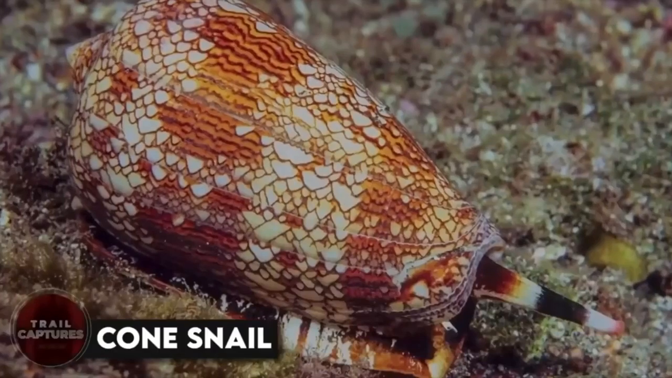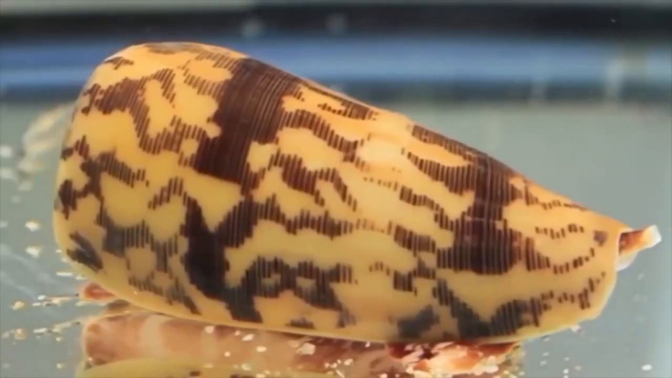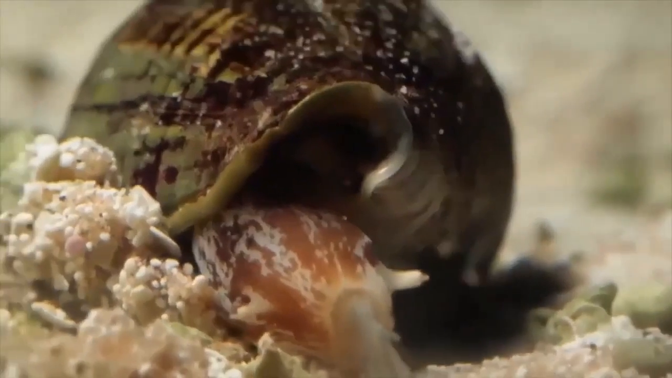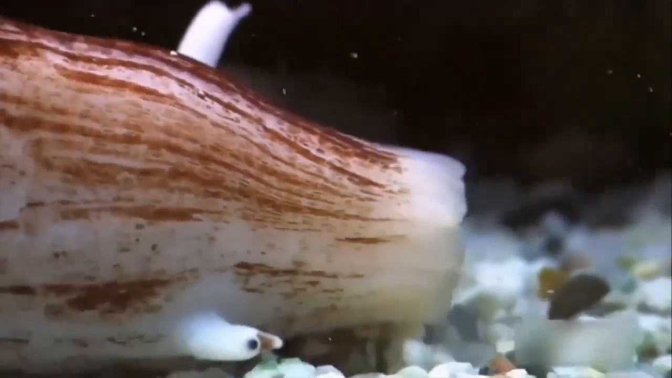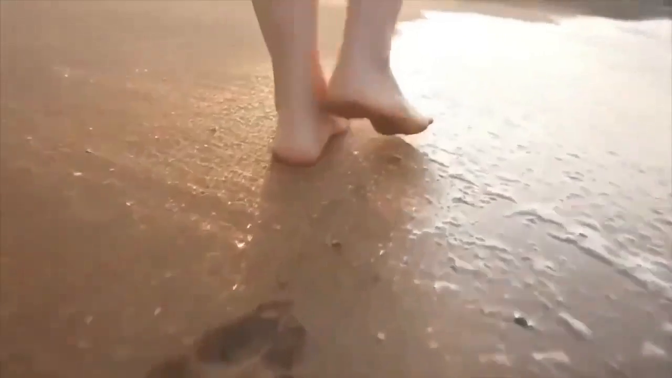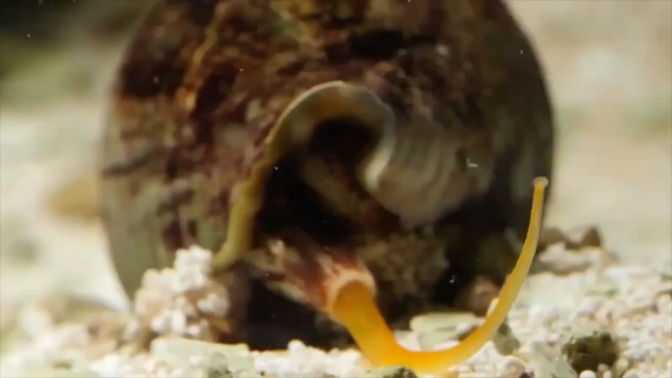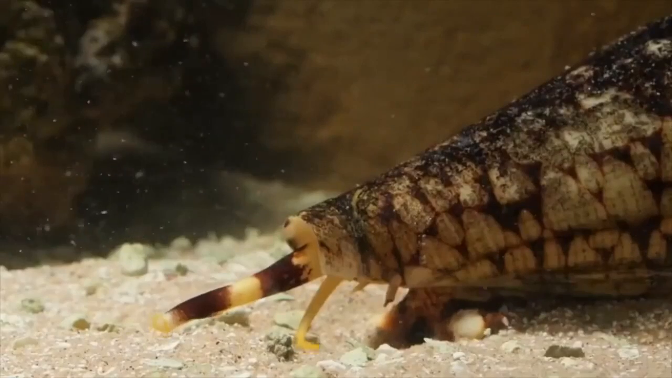Cone snail. This is a little guy that you might not expect to be dangerous. The cone snail. These colorful little snails might seem harmless, but don't let their size fool you. They pack a venomous punch that can cause paralysis and even death. I mean, talk about a small but mighty creature. So if you're ever strolling along the beach and come across a cone snail, be sure to admire it from a safe distance. After all, you never know what could be lurking beneath that pretty shell.